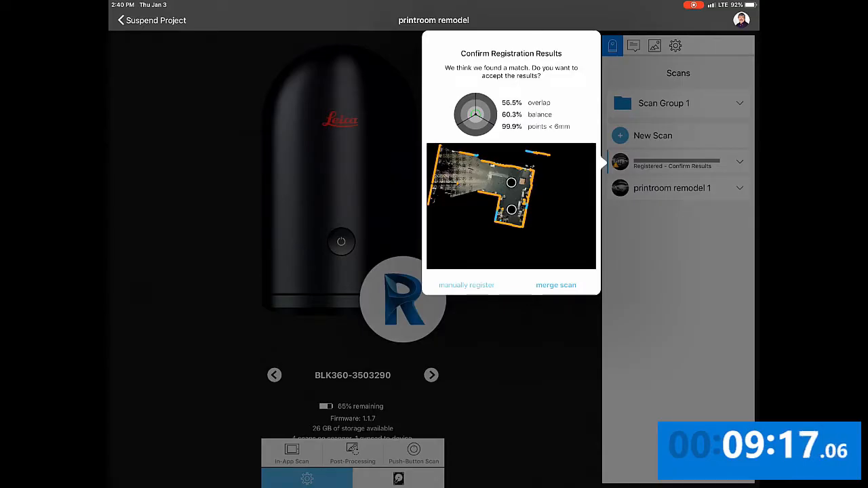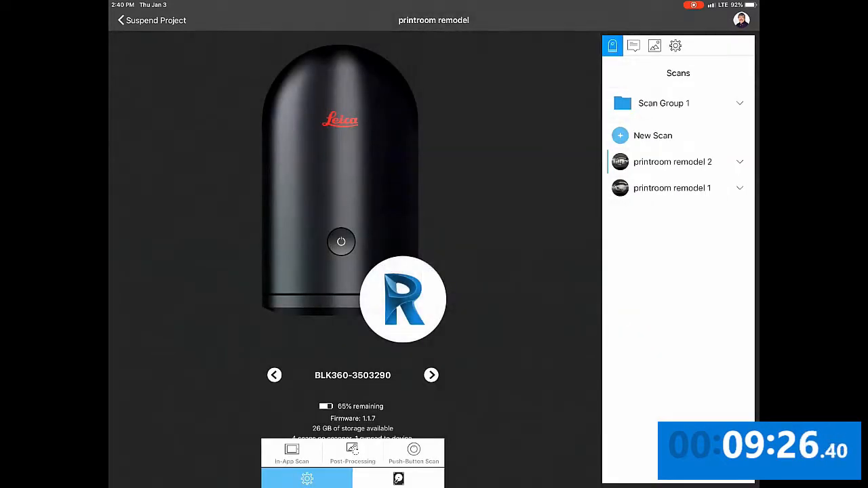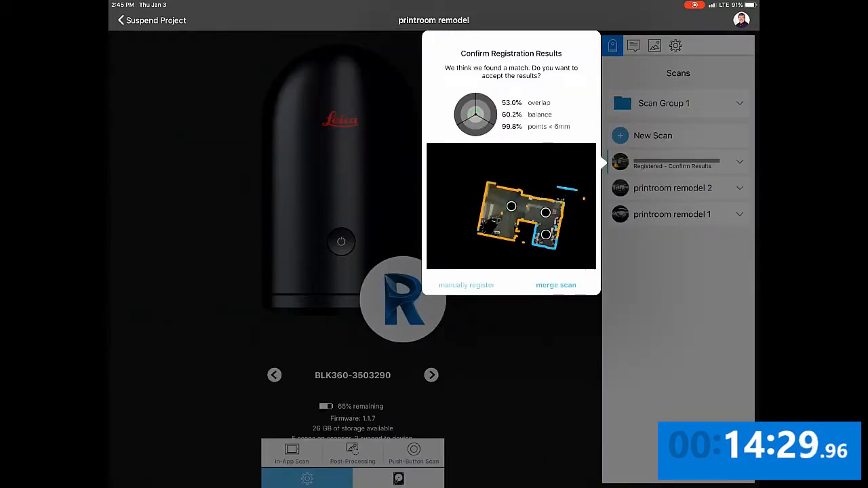At the end of the second scan, a confirm registration results window comes up. As you can see, our overlap was 56%, balance 60%, points under 6 millimeters 99%. We press merge scans and continue. Moving forward. At the end of our next scan, the registration window pops up once again. We'll look at our results, and then we will accept Merge Scan.